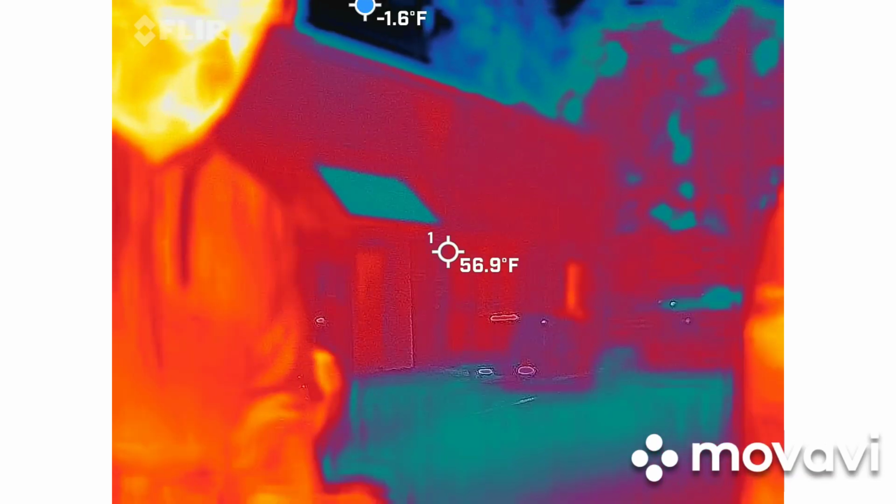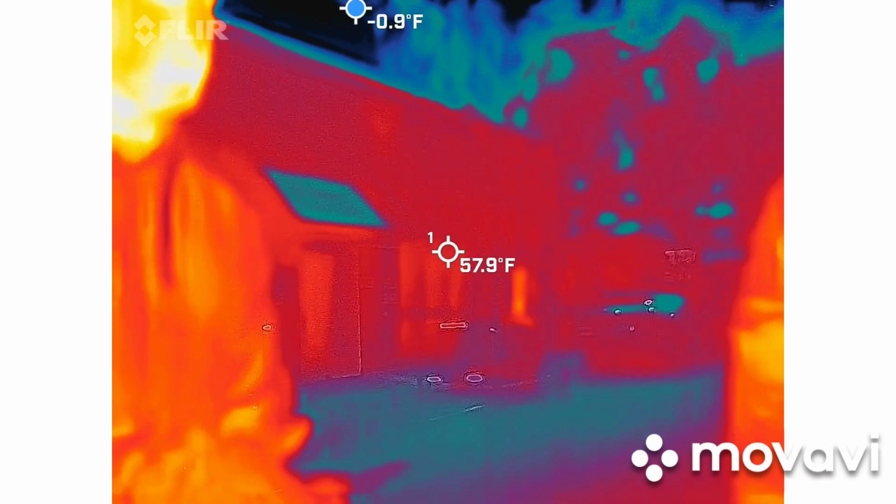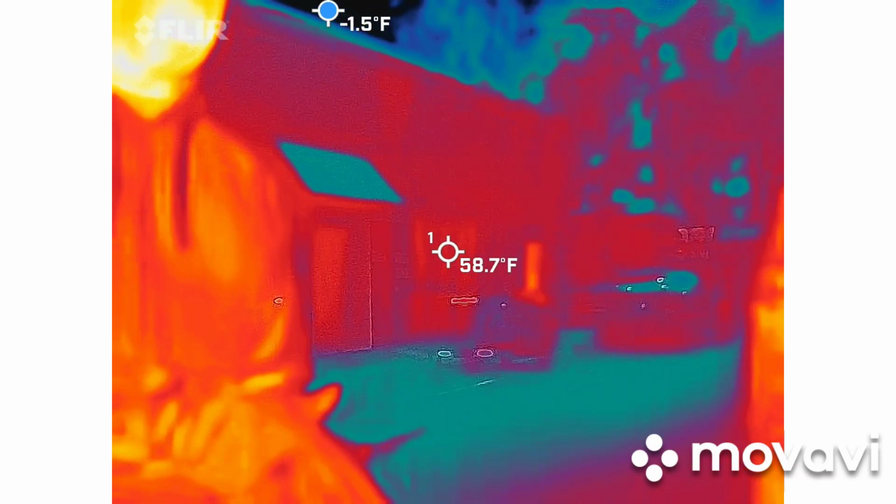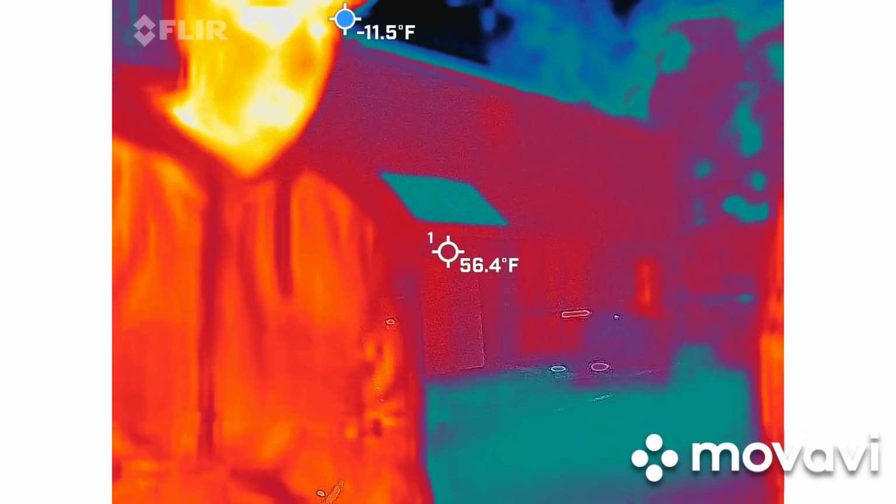There we go. So if anything actually gets close to it, it will go off. Weird. The closer it gets, the higher the noise. You have different colors that are on there. They're very bright. That's why I'm not flashing it in your face. But can I see it? Okay, yeah.